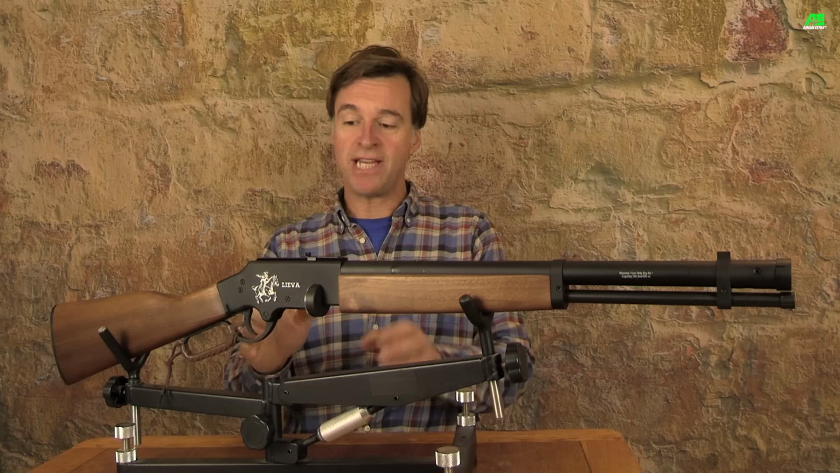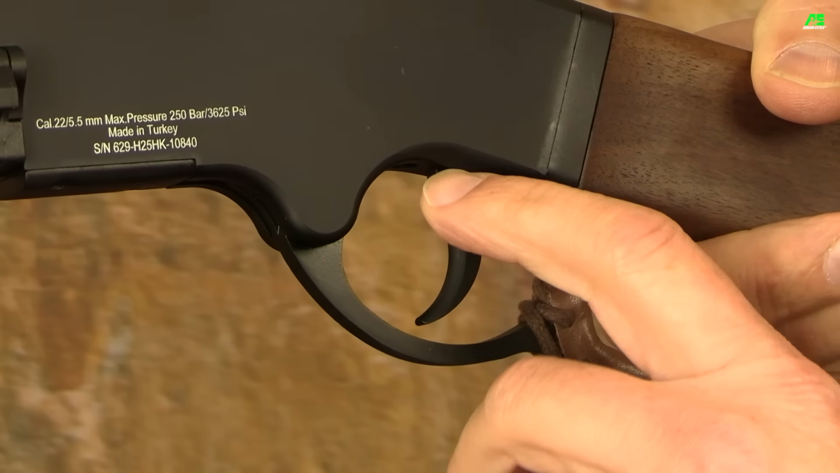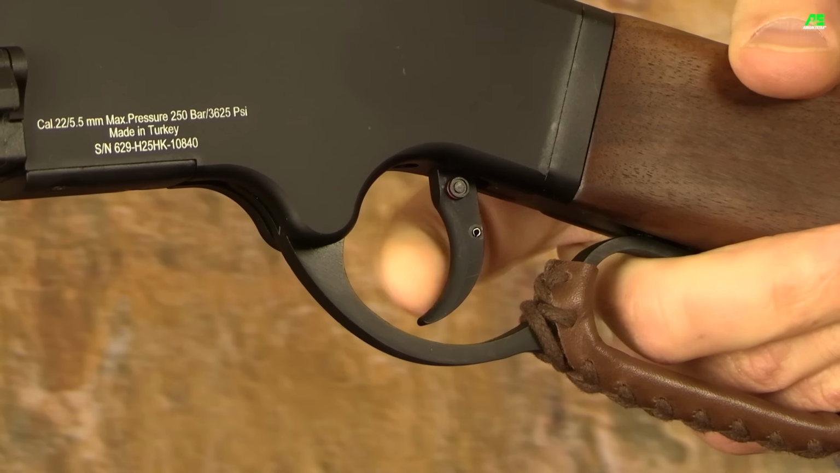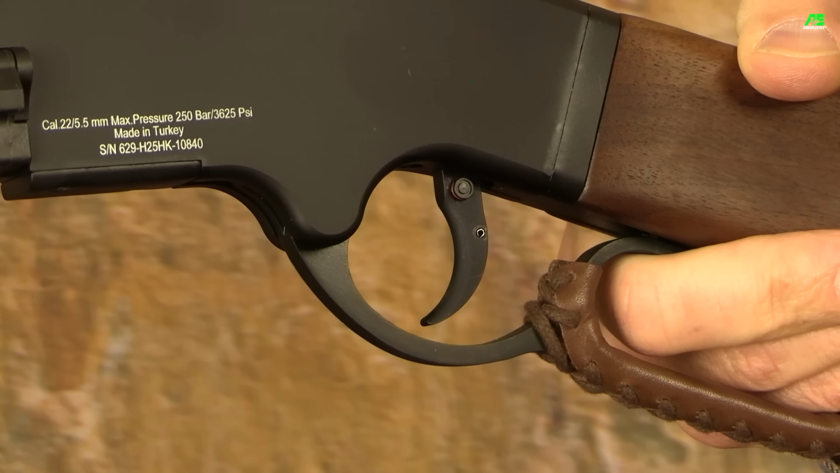There is a discrete crossbolt safety catch incorporated into the trigger blade. It's simple but effective. You push it across from the left into the safe position, and then simply push it back across from the right when you're ready to shoot.